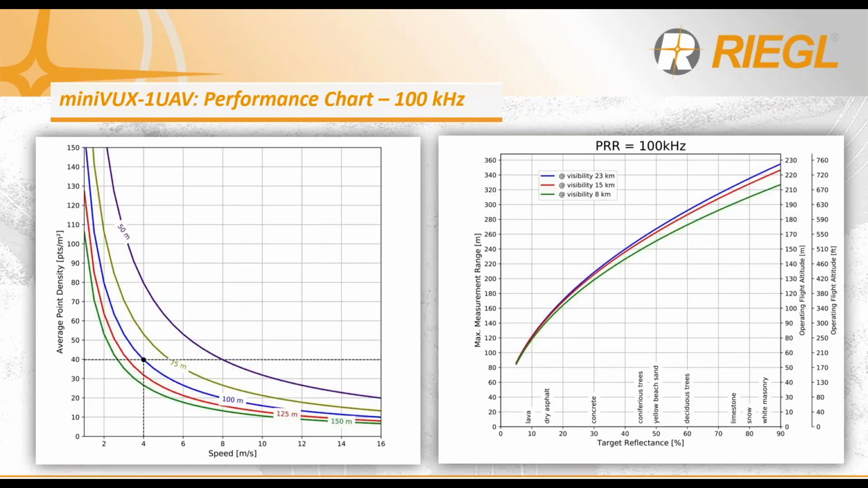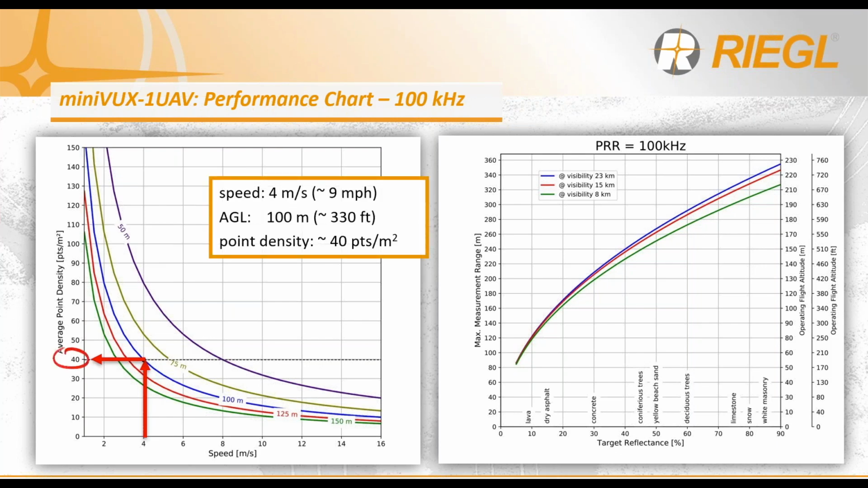So let's investigate a little bit further with a data acquisition example. If we fly at 4 meters per second, which is approximately 9 miles an hour, and you operate your UAV at 100 meters above ground, in this example, this will yield an average of 40 points per square meter. And that is really one flight pass. Typically, you'll have a multitude of flight passes to cover your area of interest. And of course, this is already significant over a typical manned airborne laser scanning flight operation.